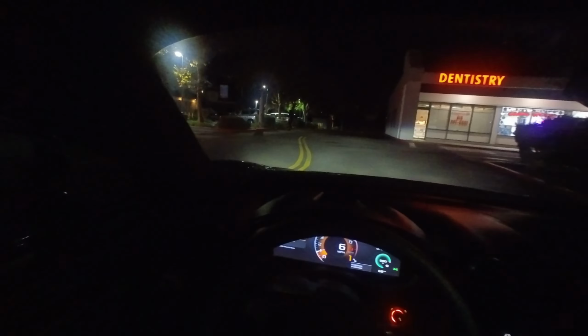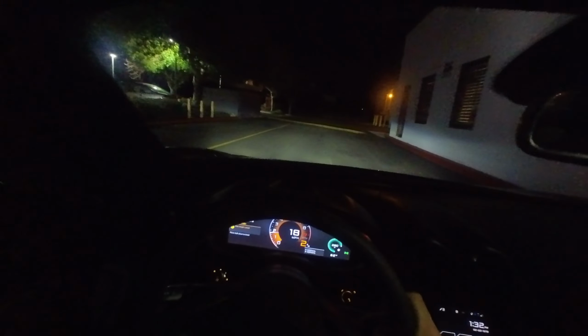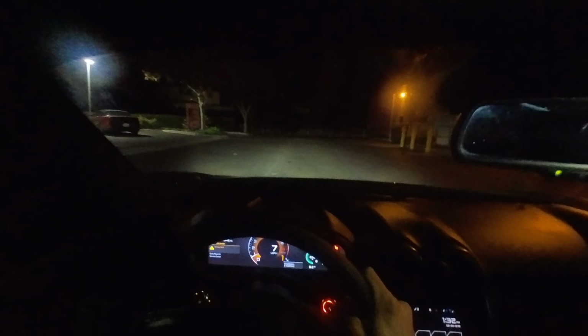Alright, let's see, where am I going? This big speed bump, damn. And yes, even though we got money now, still eating Taco Bell. Actually, Taco Bell is expensive, bro. It's not even like cheap fast food. This is not cheap.